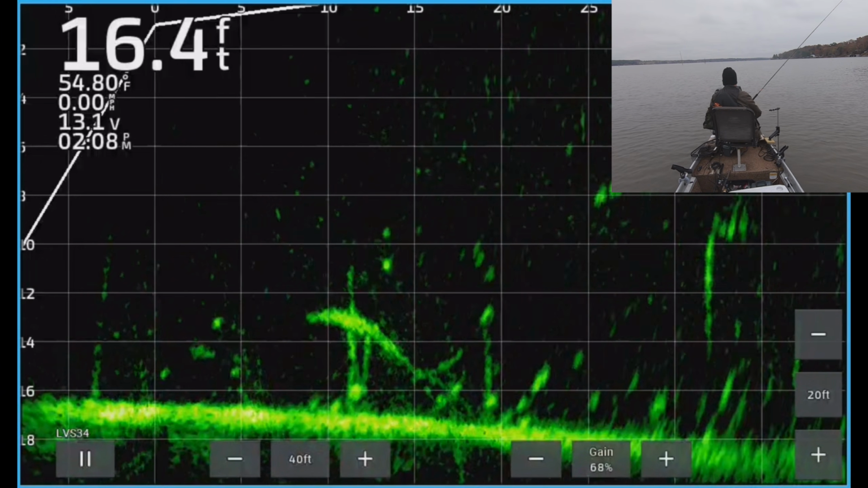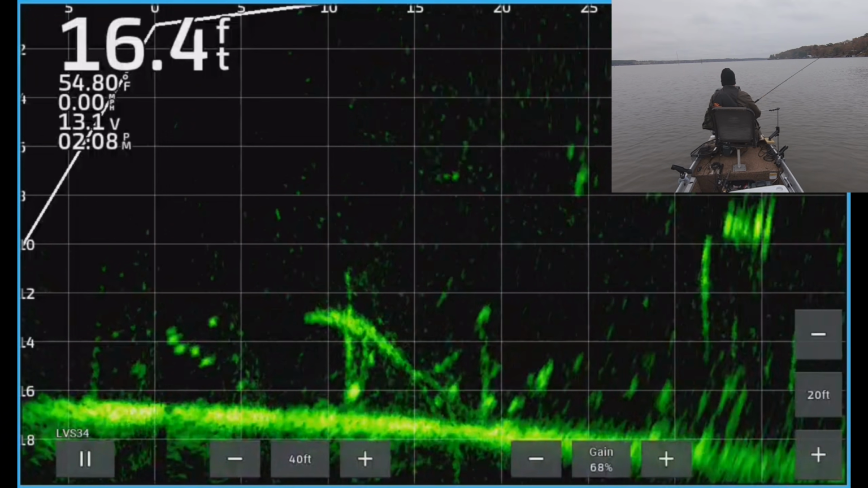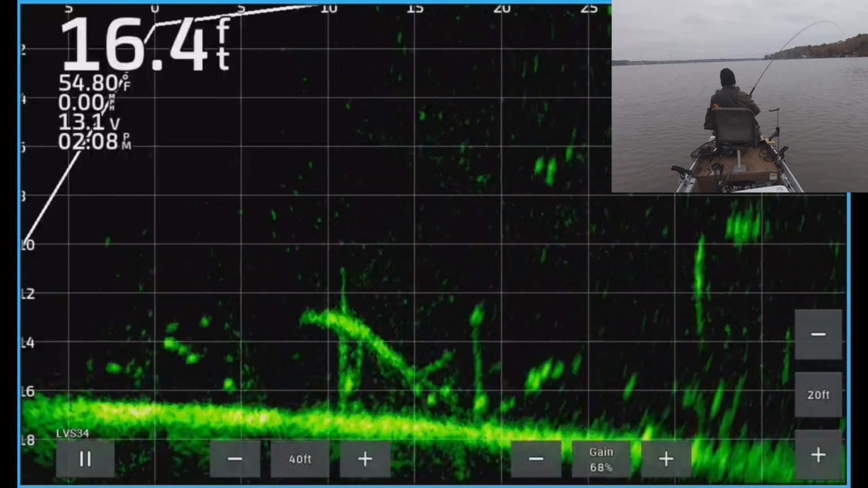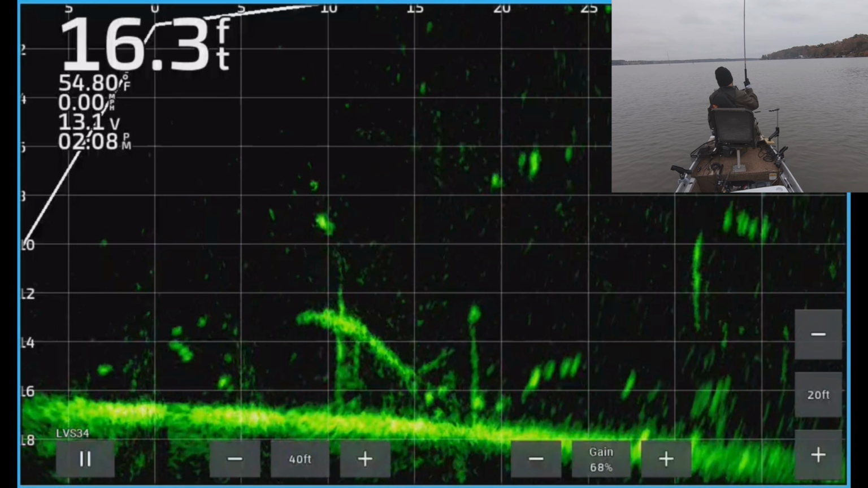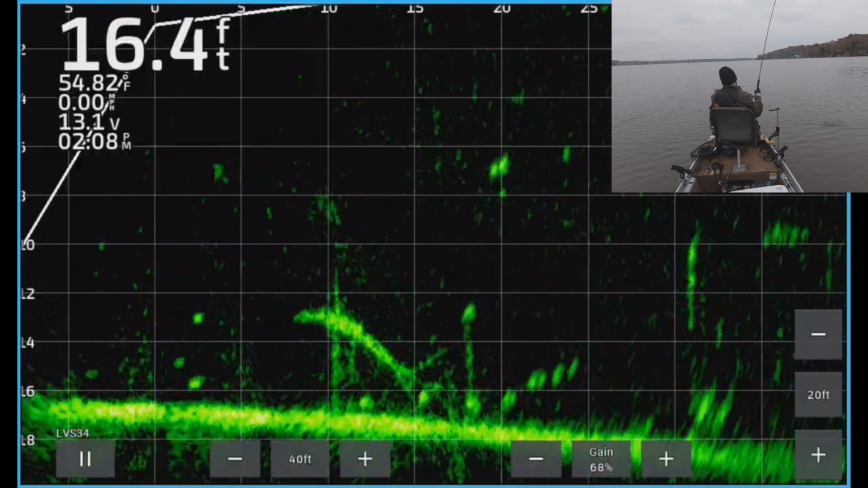So I'm probably going after this fish right towards the bottom there. That's a good mark down there. He's holed up. There he is. That's a good one. Very good fish.